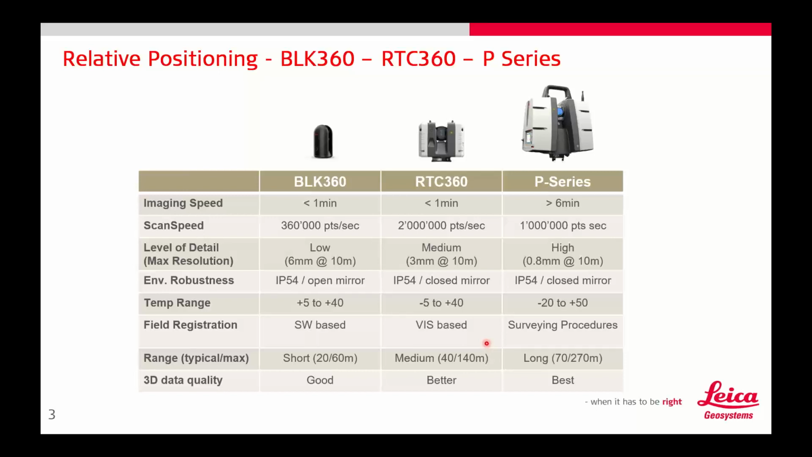I tell my customers to keep it under 80. That's kind of the effective range of it. And you're getting a better 3D data quality. You're also looking at a much better speed. You're looking at a full 360 scan on low resolution in 26 seconds with the RTC360.